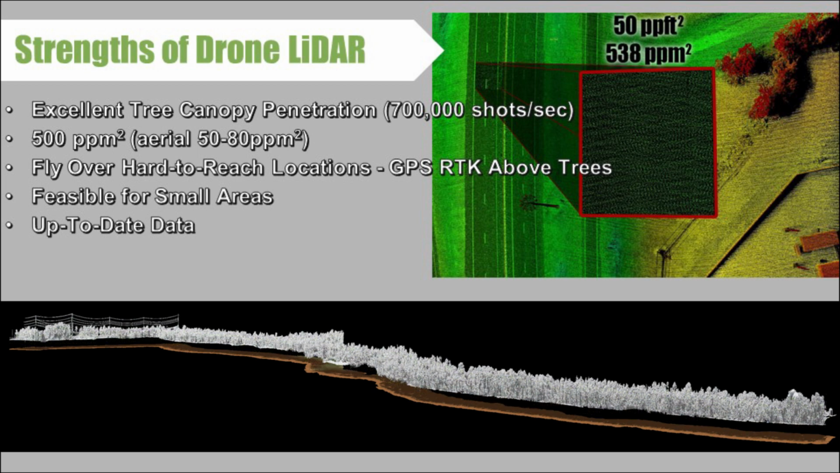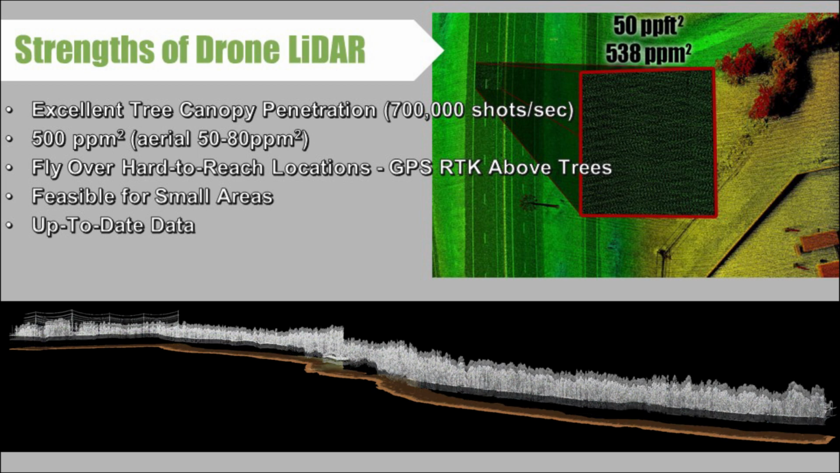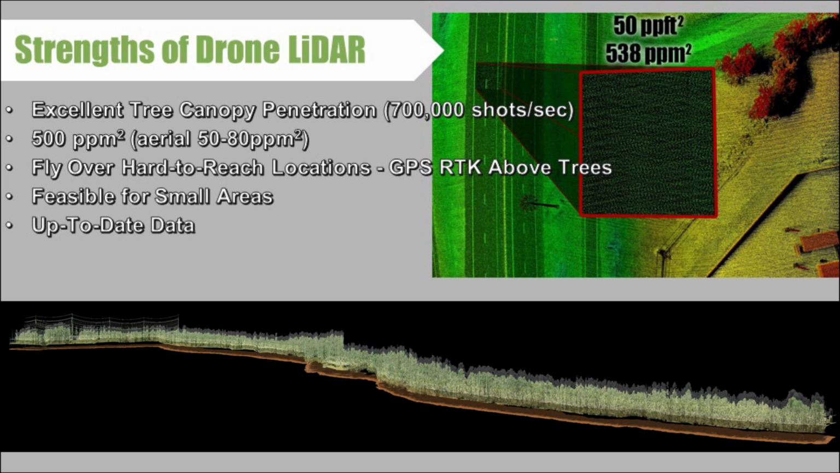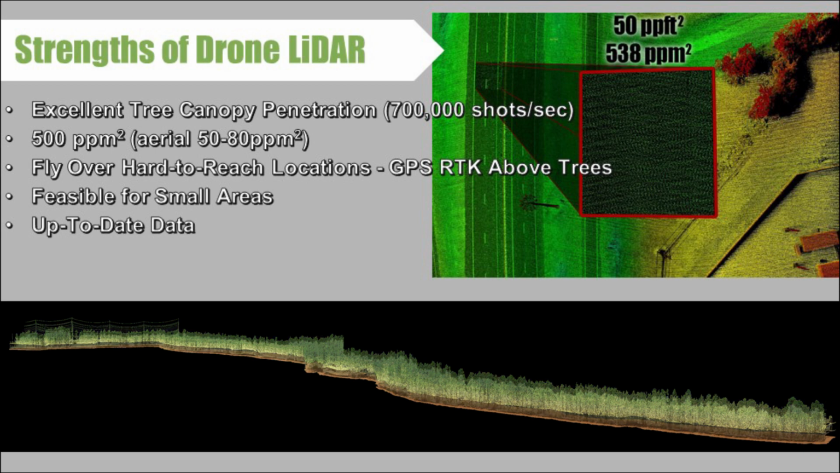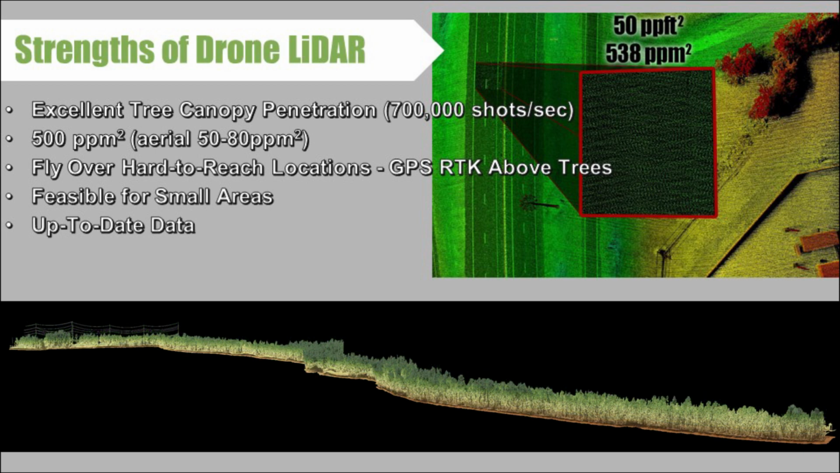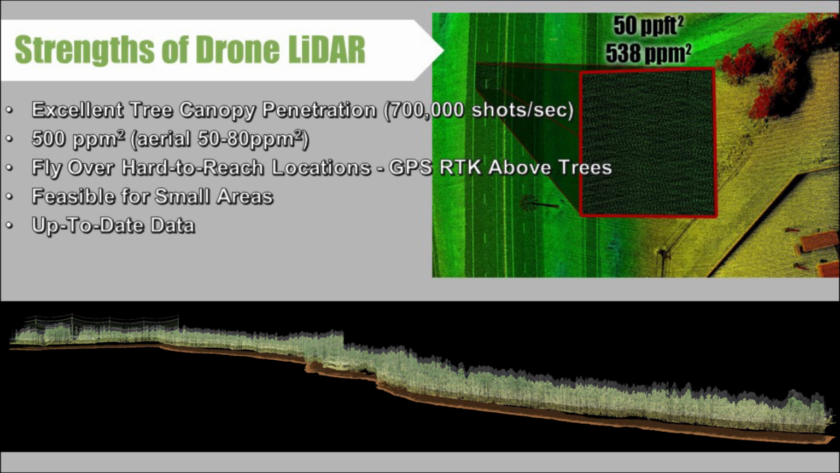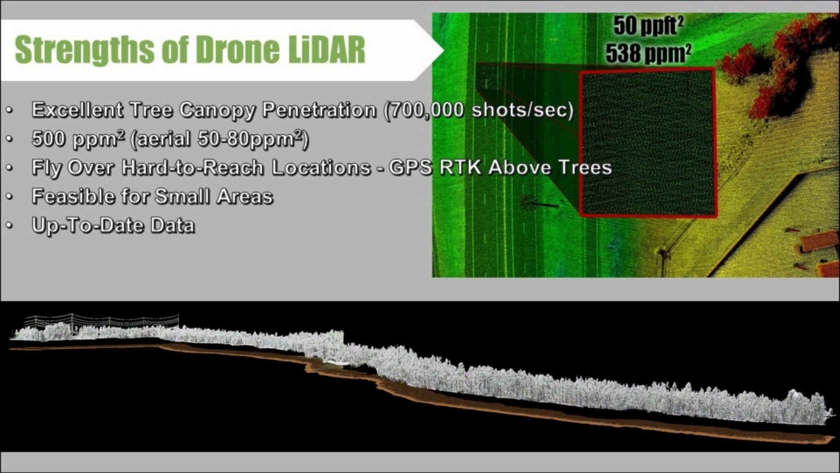Full-size aerial LiDAR is often in the range of 50 to 80 points per meter squared. So drone LiDAR in the range of 500 points per meter squared is much denser, giving you much better tree penetration. So we can go along shooting with this LiDAR and get very good tree penetration just because of the pure density of the LiDAR shots we're taking.